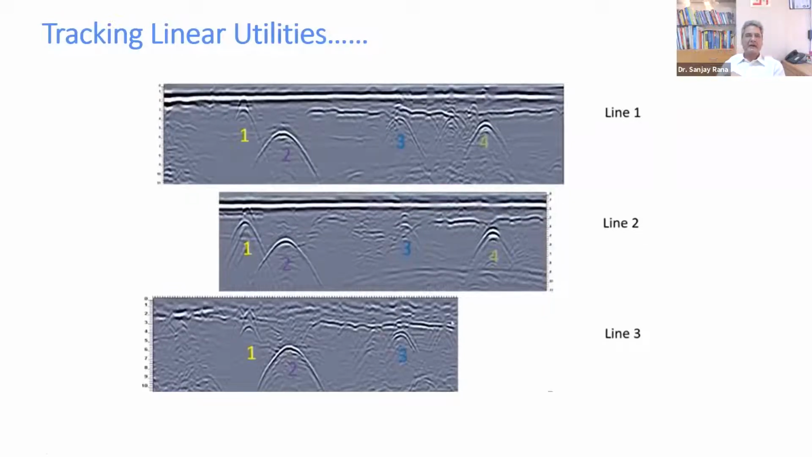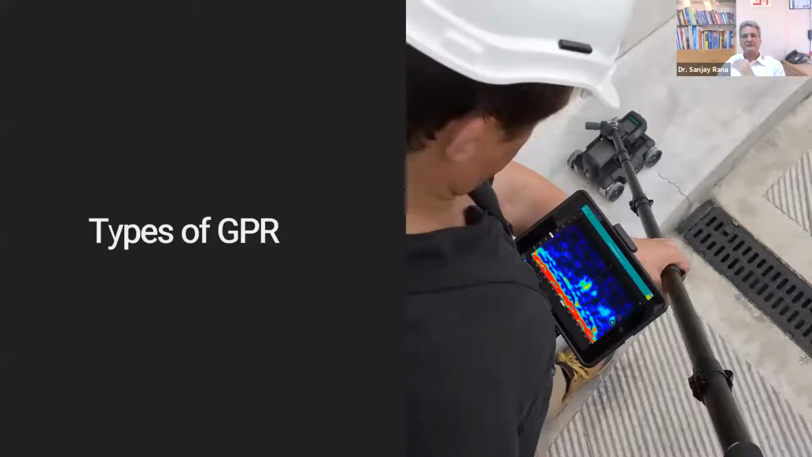So 1, 2, 3, 4, and then we plot it. Now these days you can plot it manually, or you can sometimes export data directly from your software to the CAD drawing, etc. These are the software interventions which are taking place.